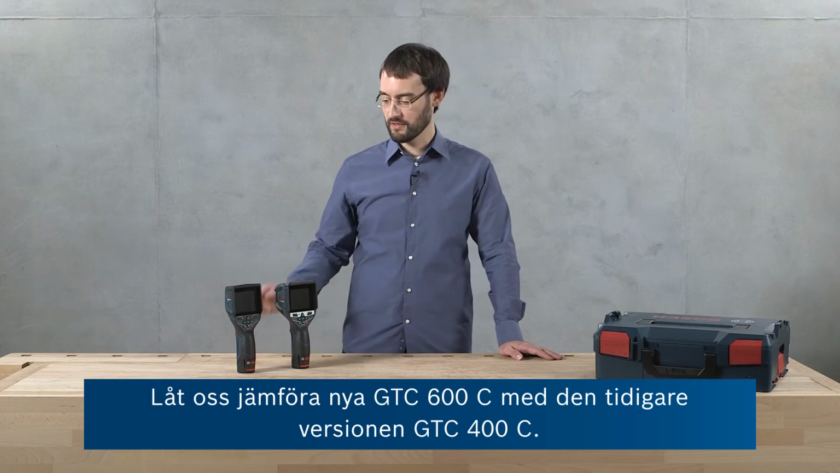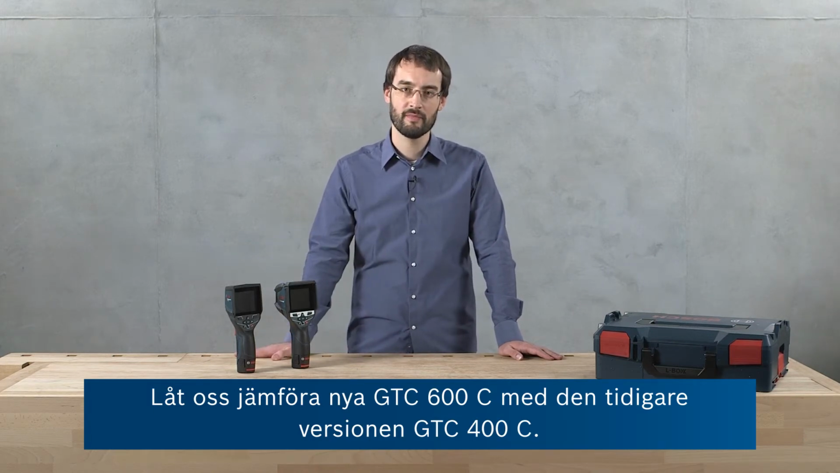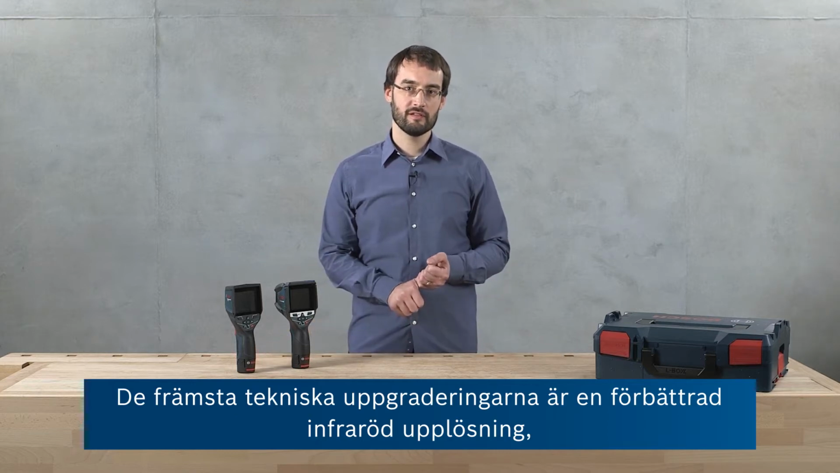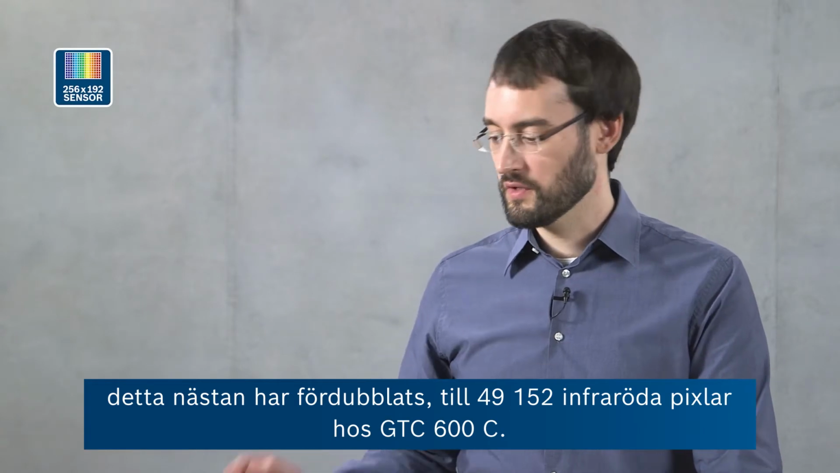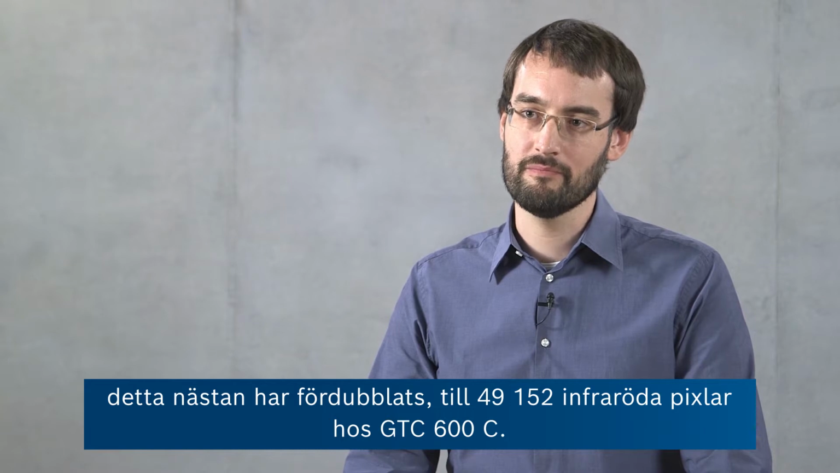Now let's compare the new GTC 600C to the already existing GTC 400C. So the main technical improvements are an increased infrared resolution, an increased thermal measuring range, and also an improved accuracy. With respect to the resolution, while the GTC 400C offers 19,200 infrared pixels, we've more than doubled this resolution to 49,152 infrared pixels for the GTC 600C.